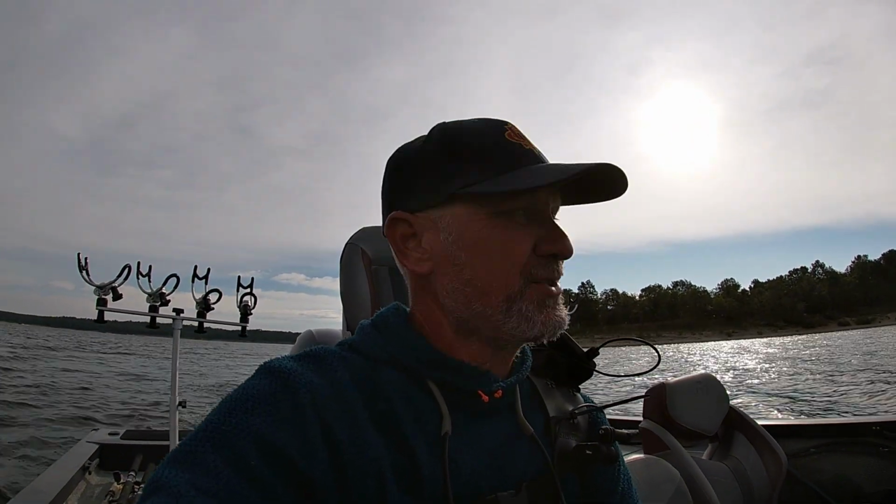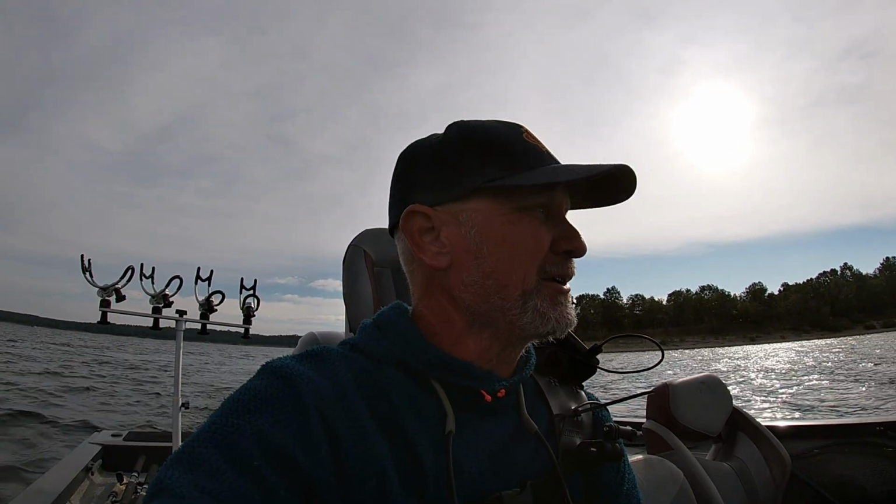I just sat there, spot locked the Minn Kota Ultrex, and just sat right over that brush pile and just picked them off. It was a great morning.